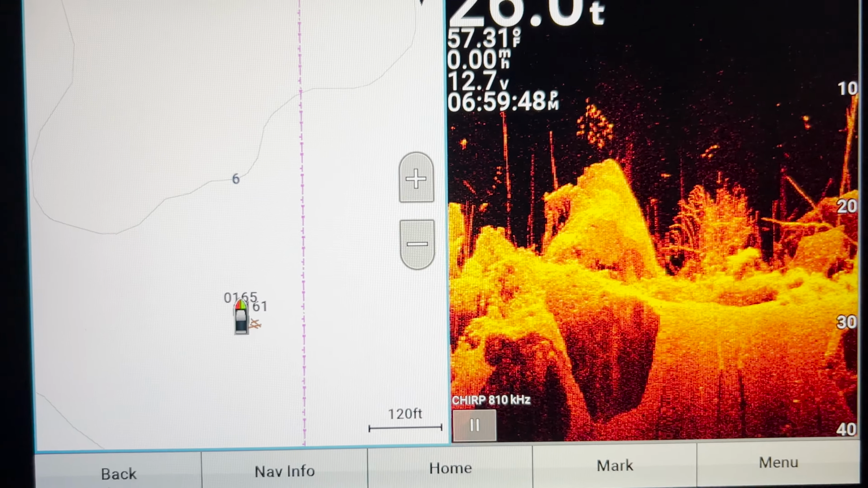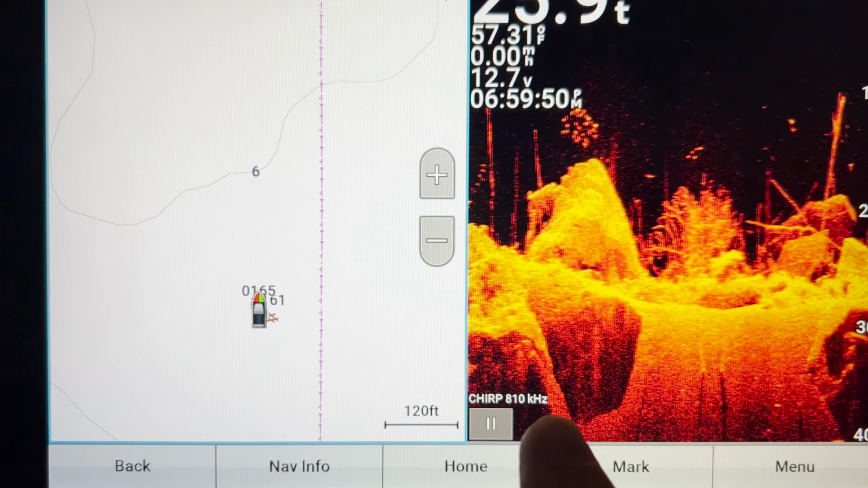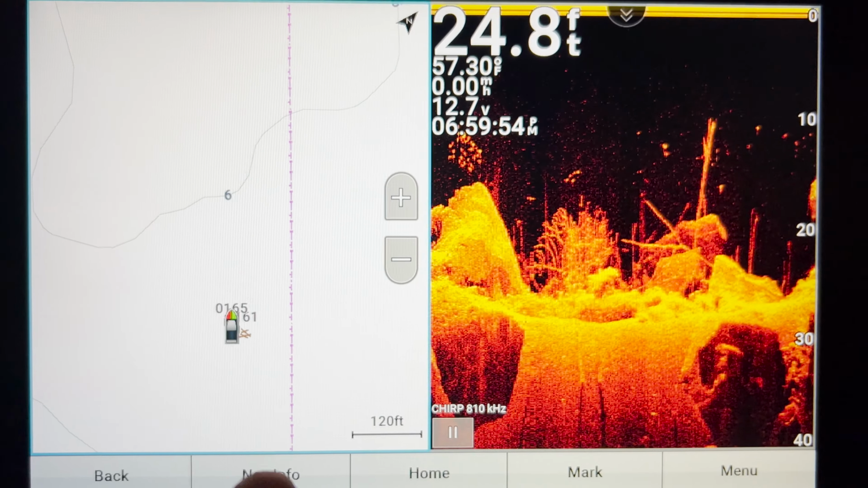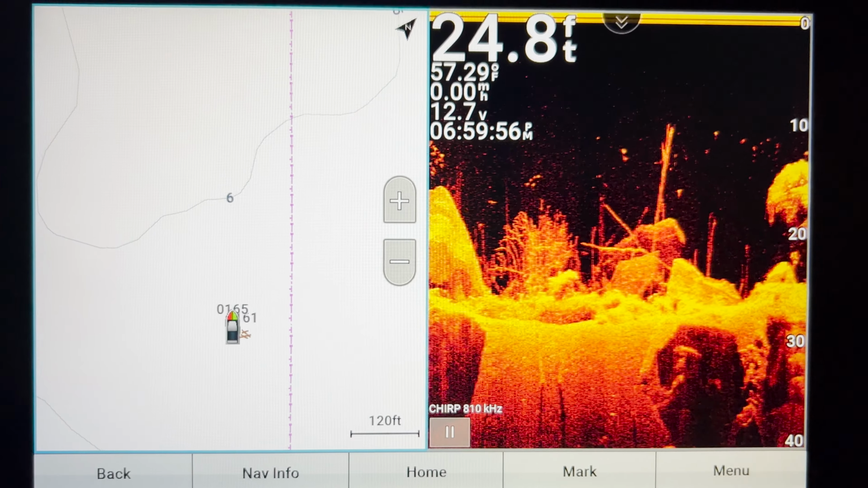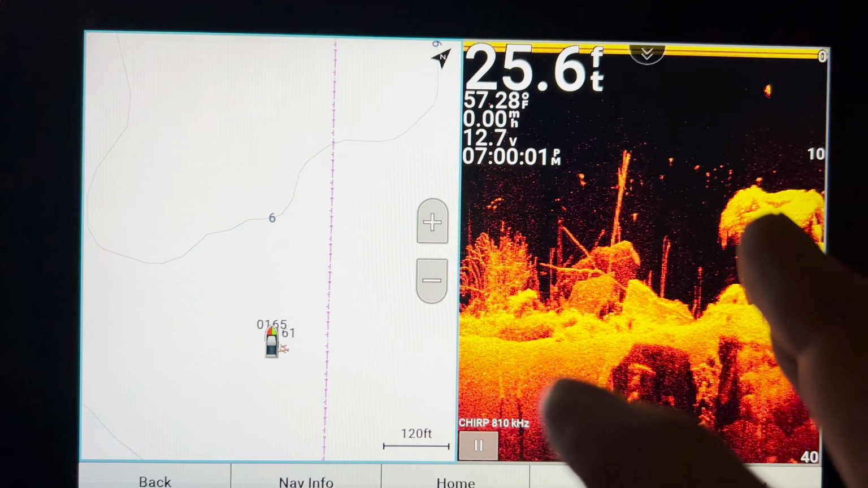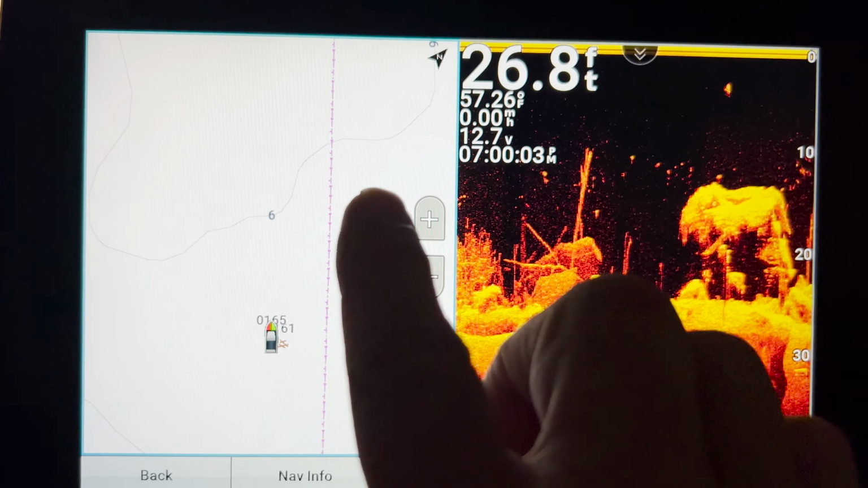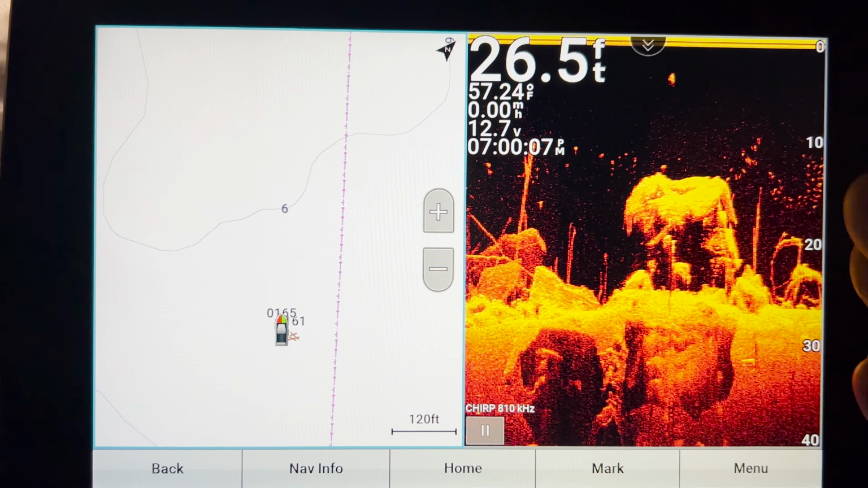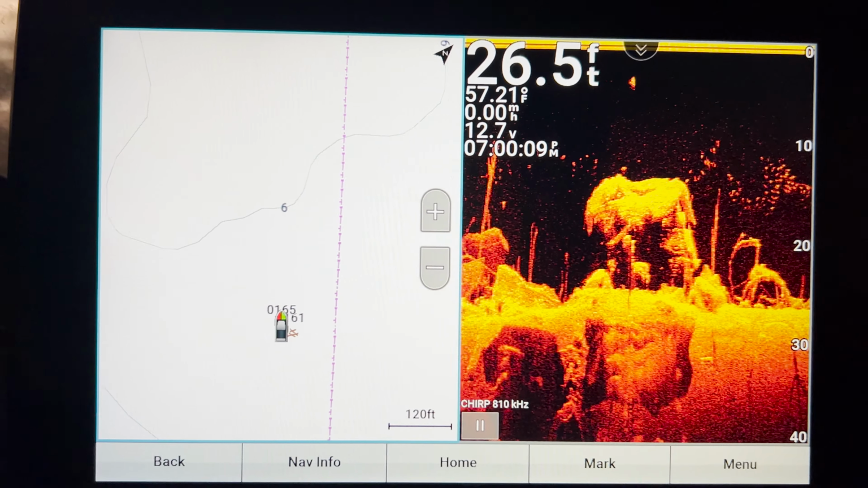And before we moved on to the next one, I wanted to point out what I was talking about as far as a combination screen. So this is a combo of the map and then of clear view. So after you've narrowed it down using the map, in the big screen, you narrow it down to side view, and then you go to this screen right here, this split screen, and it'll help you narrow down that spot that you want to fish even further.